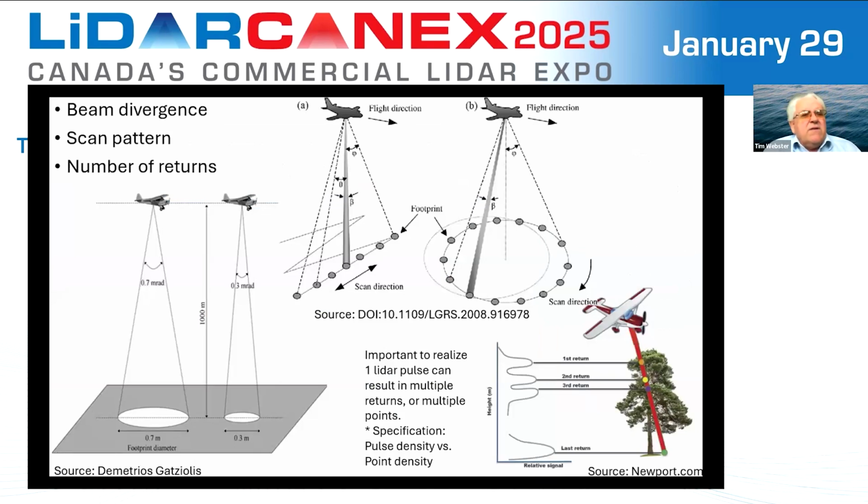Let's keep going and look at, for example, beam divergence. On the left shows two different lasers being emitted, and we measure beam divergence in terms of milliradians, an angular measurement.